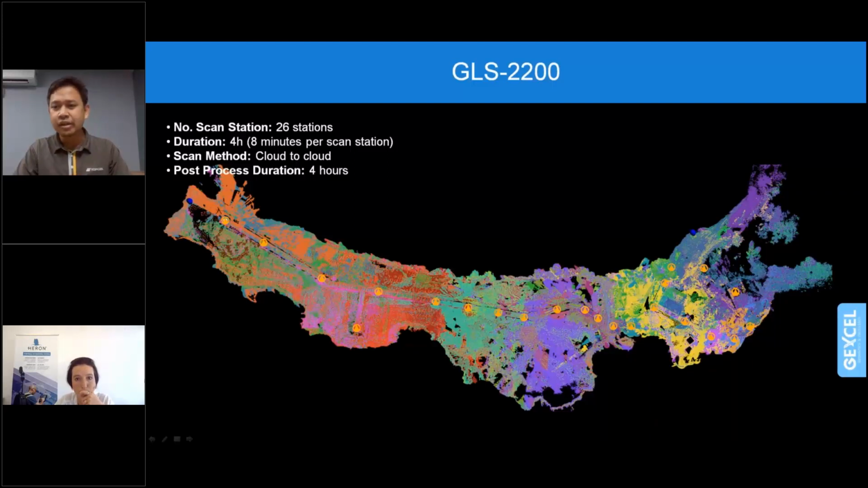To cover all the cave, we set up 26 scan stations, where 8 minutes were needed for every scan setup. Overall, in total, we took 4 hours at site to cover all the cave area.